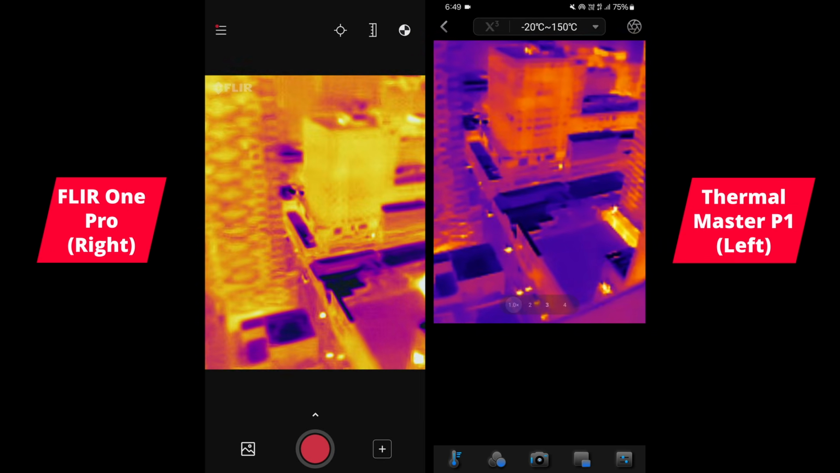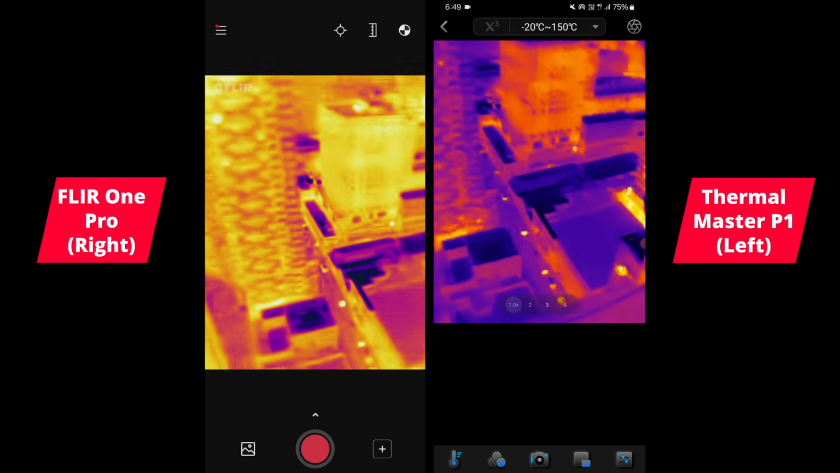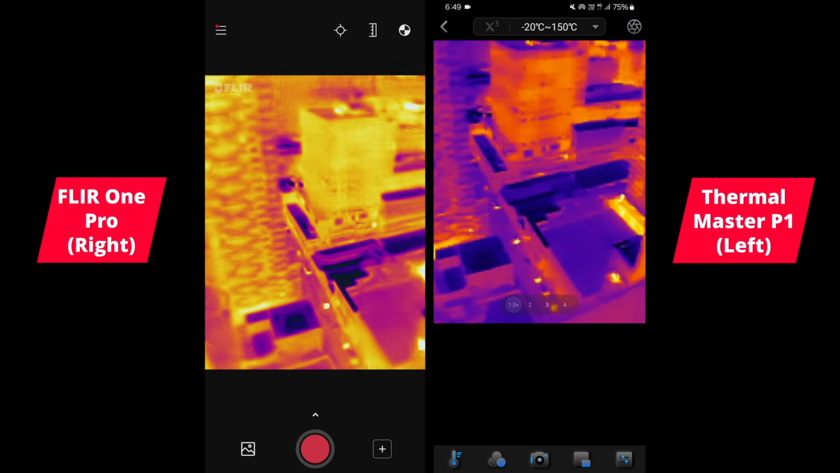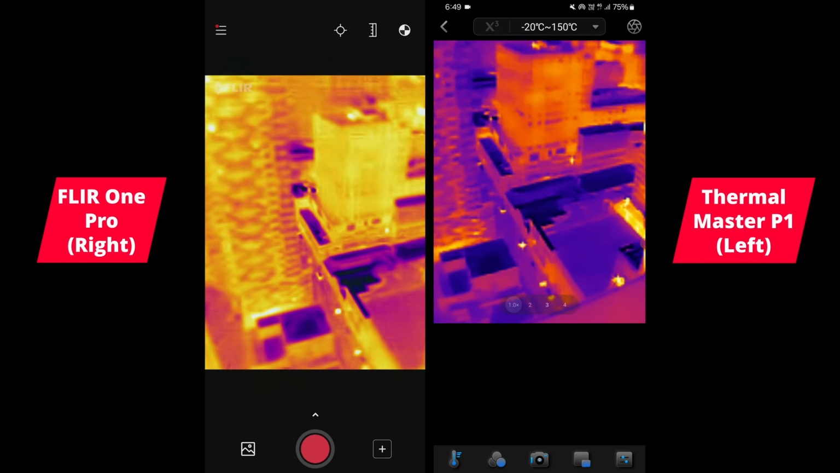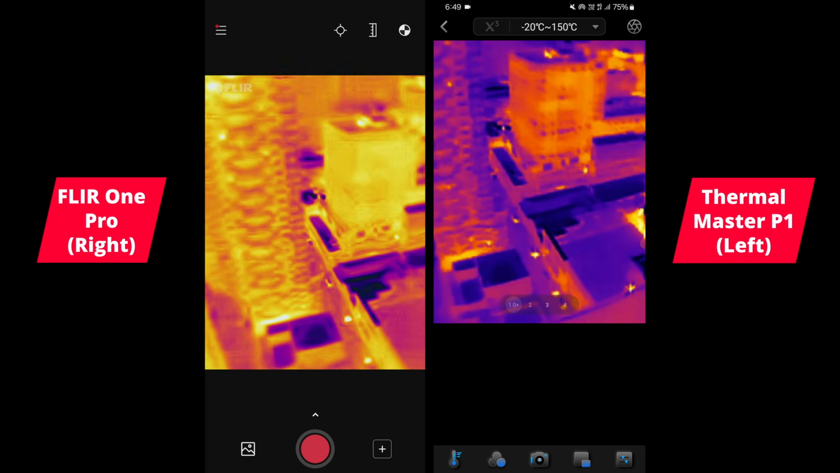that's really like night and day. The P1 is able to distinguish changes in temperature much better. You can spot individual cars down the bottom there. You can even see people walking out the back, and this is with the X3 turned off.